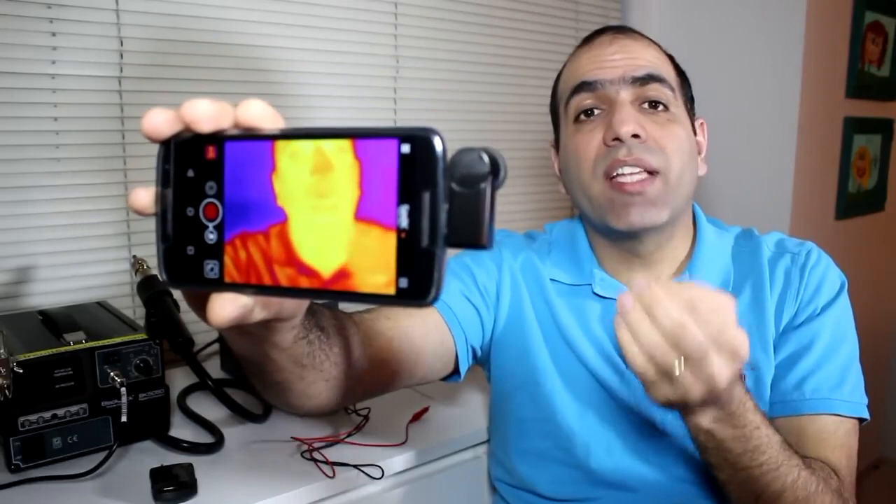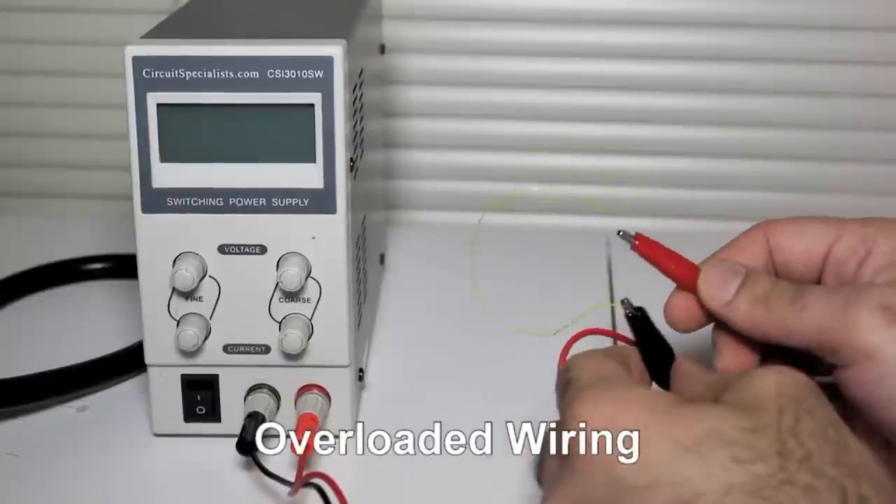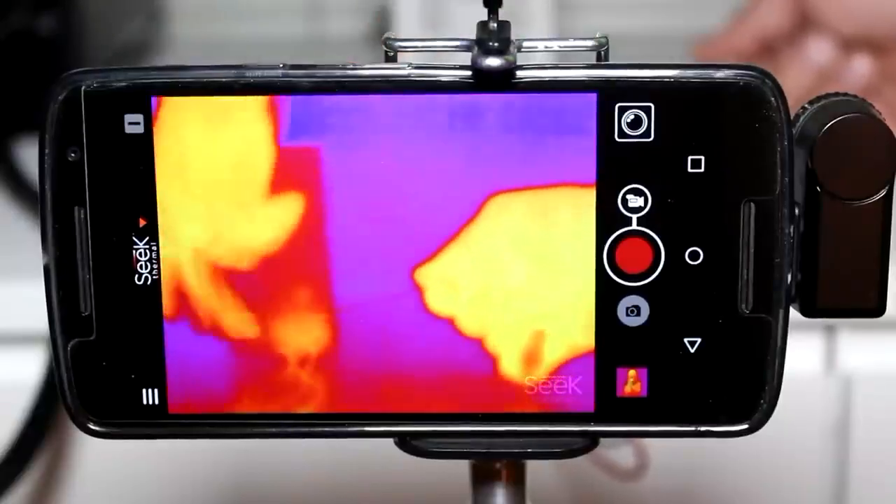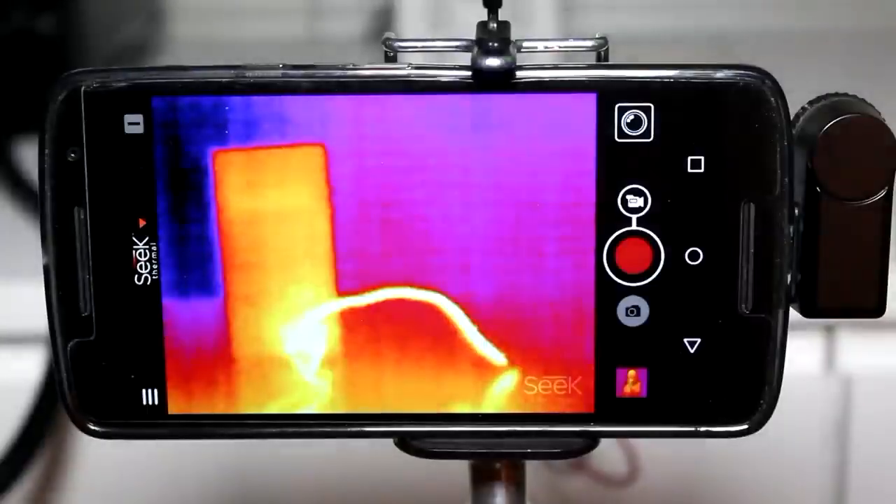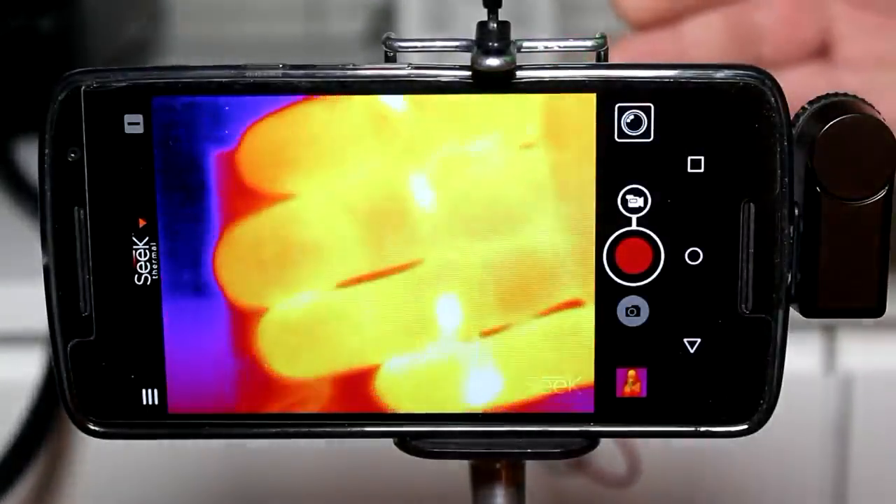Every pixel on the camera image sensor is an infrared temperature sensor. You are getting the temperature of many thousand points at the same time. You can see if any wiring is overloaded. I'm gonna run very high current through this thin wire. Here is the piece of wire. Miscalculation. Got too hot too fast. Oh, look at that. That gives me an idea.